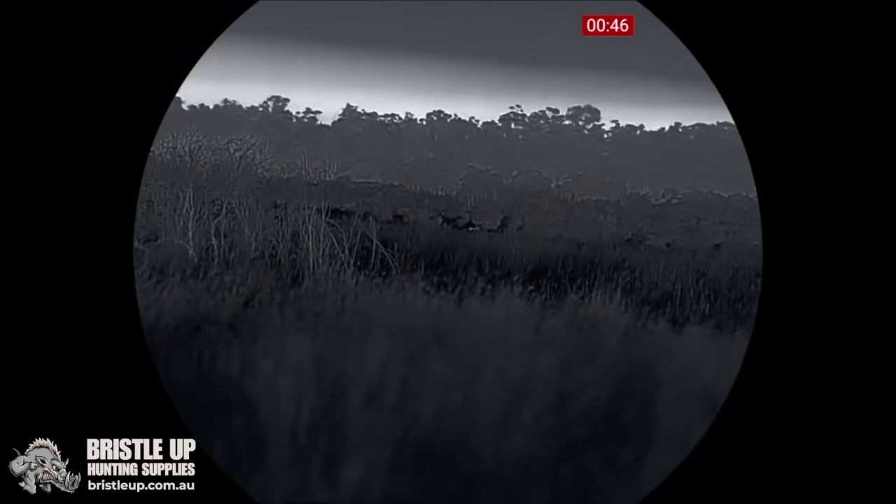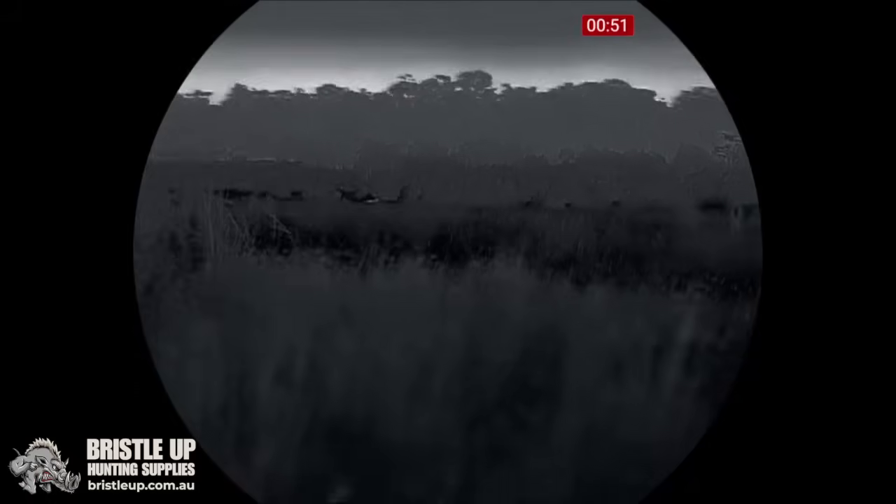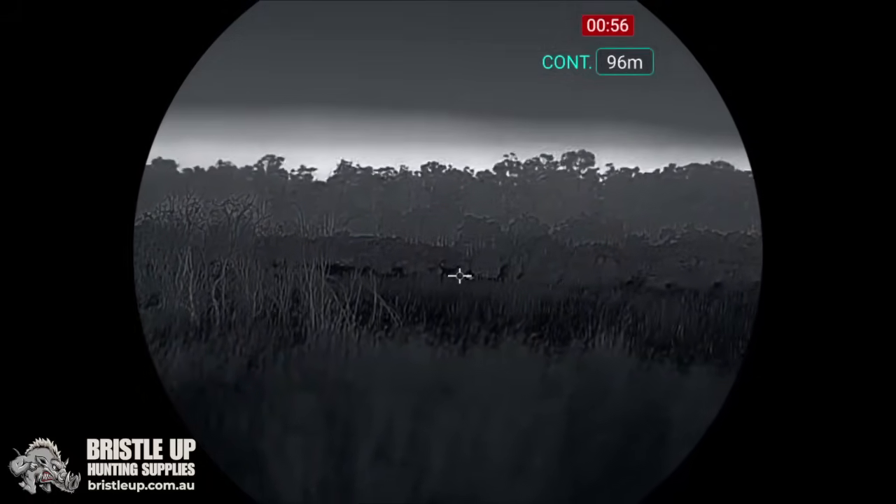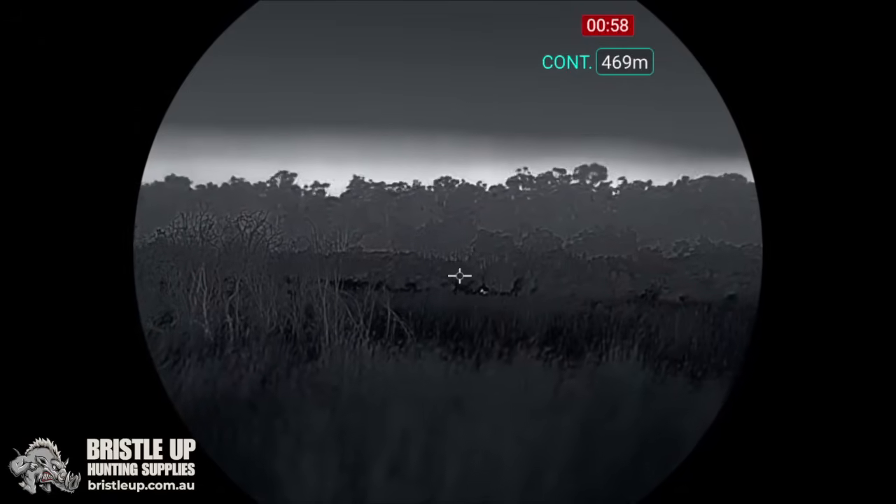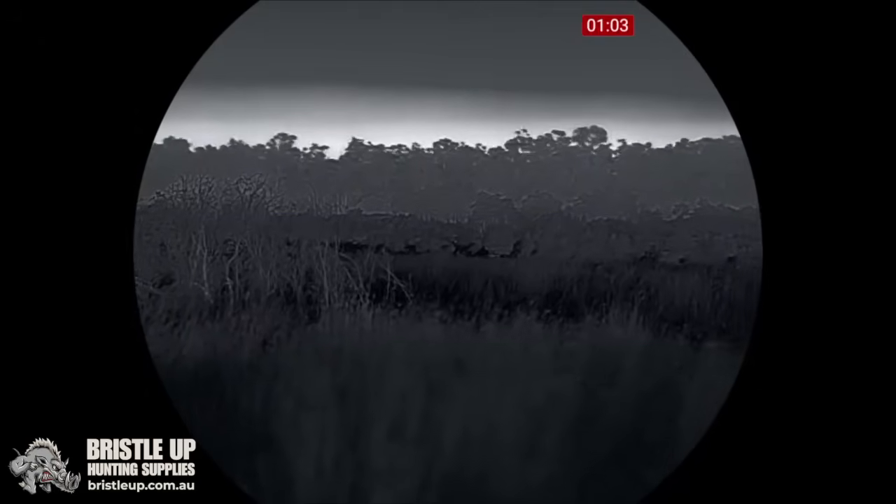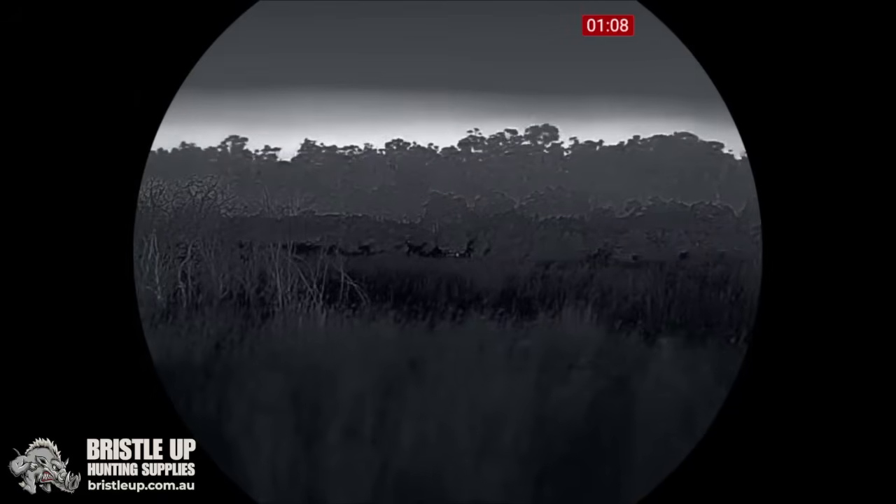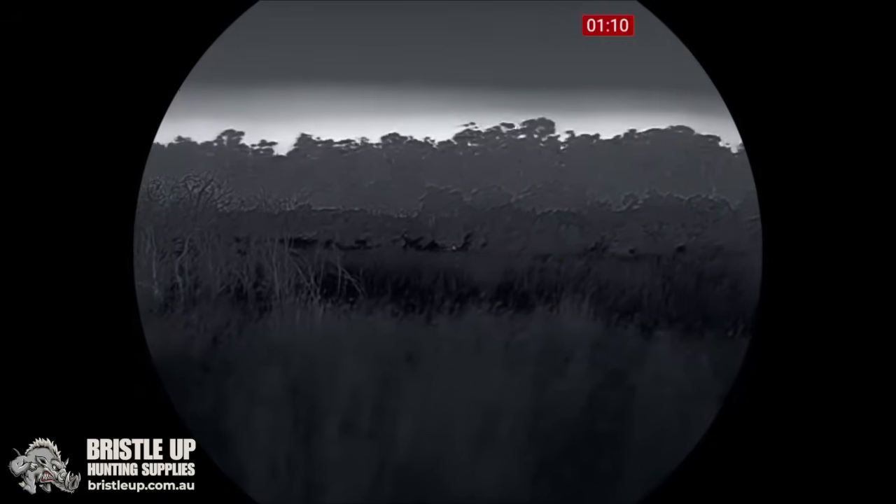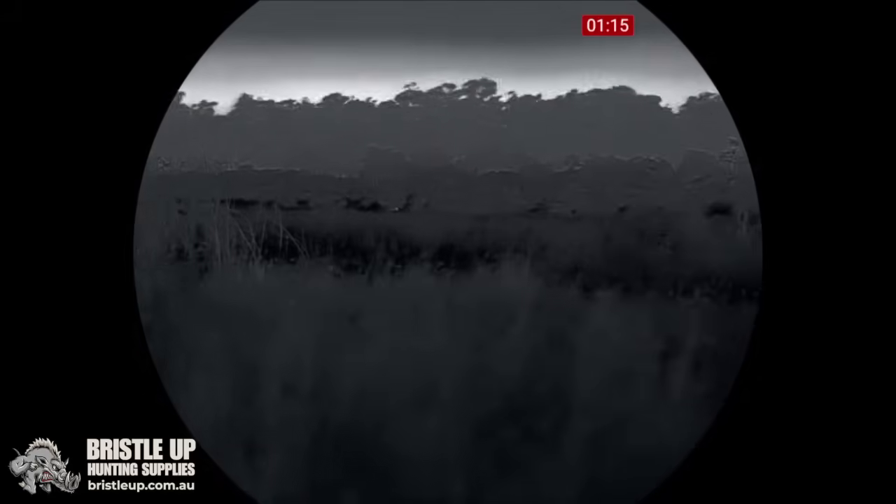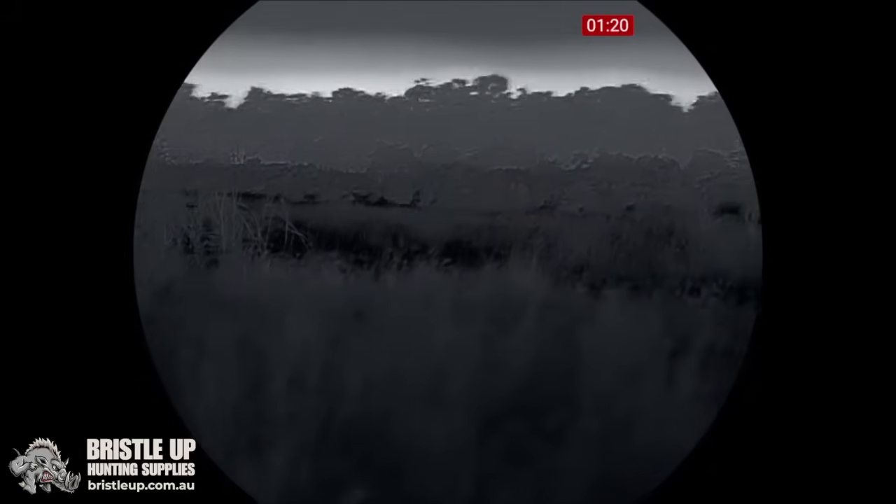Oh wait, there's one. Coming this way. Definitely one. 330 metres. Which way is it heading? He's not really heading anywhere. He's facing west at the moment. But he's just sort of standing there, looking around. I'd say he's nearly right on the track. I reckon he's probably wary. Now he's going west.